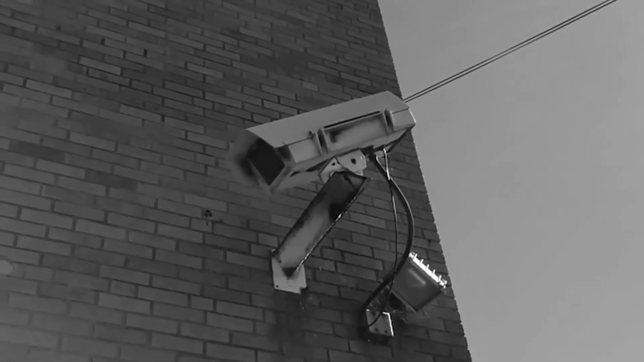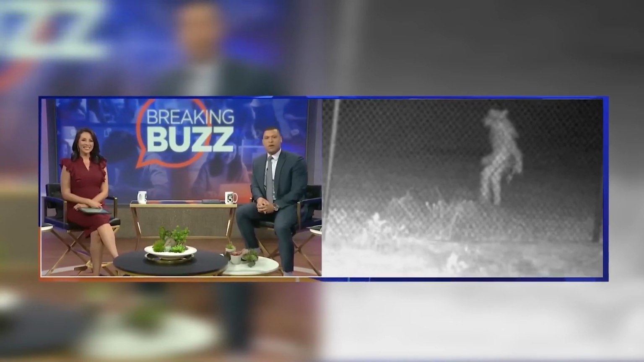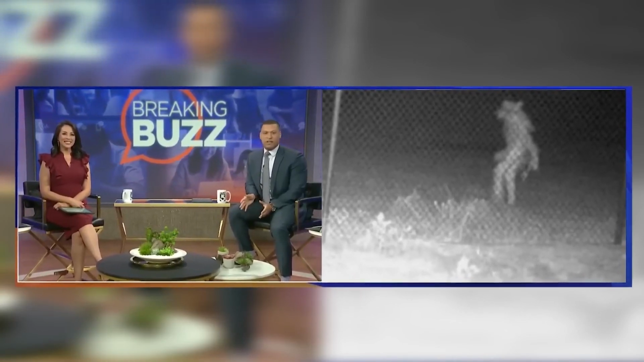In June 2022, a man's security camera happened to click a photo which had the whole world in shock. Even the mainstream media couldn't help but feature it. They called it the Wolfman. Nobody had any idea if that was someone playing a prank or was it really a Wolfman.